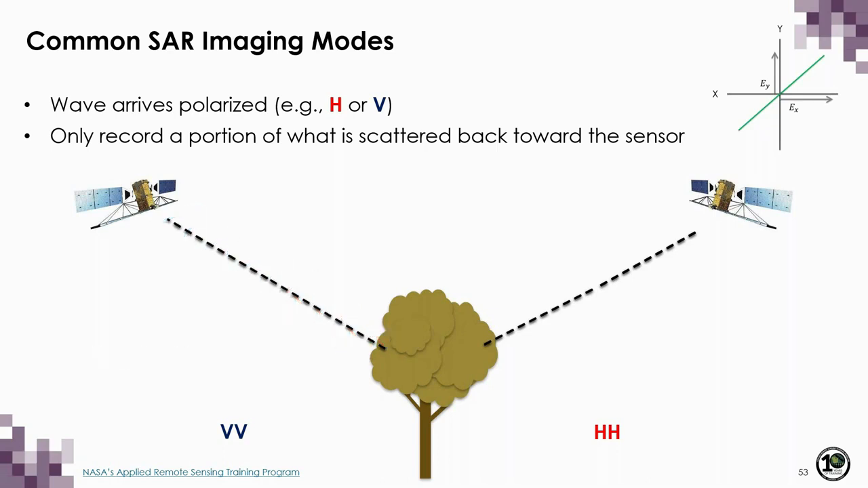And that's also true if we transmit in the H and receive in the H. So what I'm showing you here now is our sensor transmitting linear horizontal, and then just receiving that which is also linearly horizontal polarization. There is some vertical component, but we can only receive the linear horizontal because our receive polarization is linear horizontal.